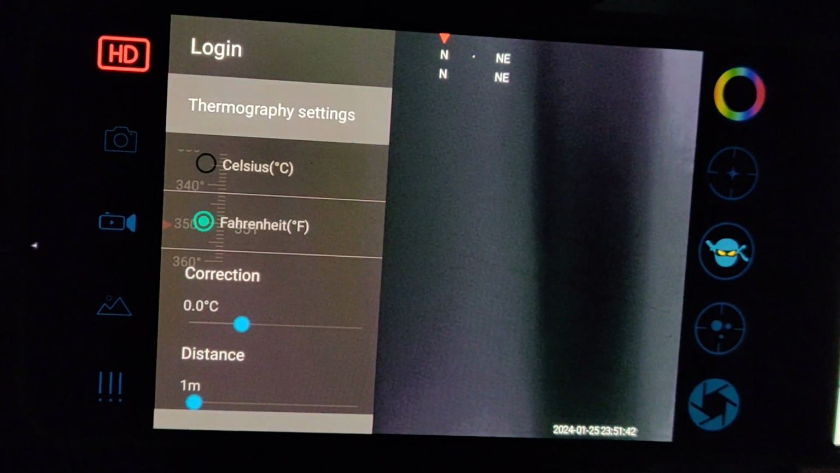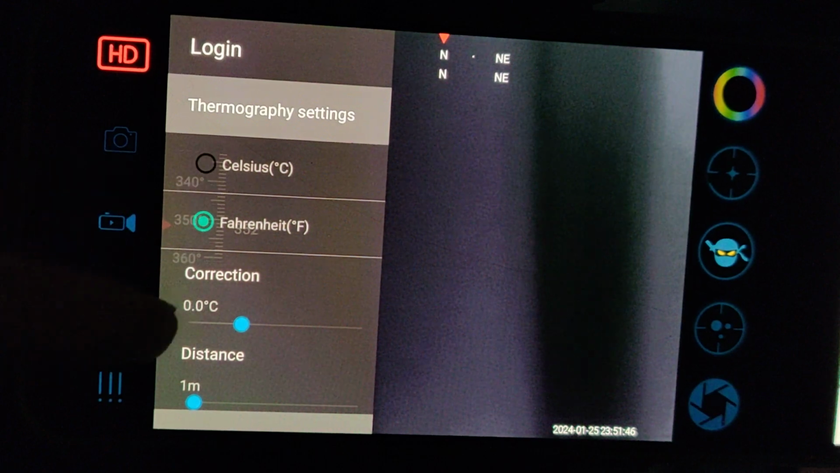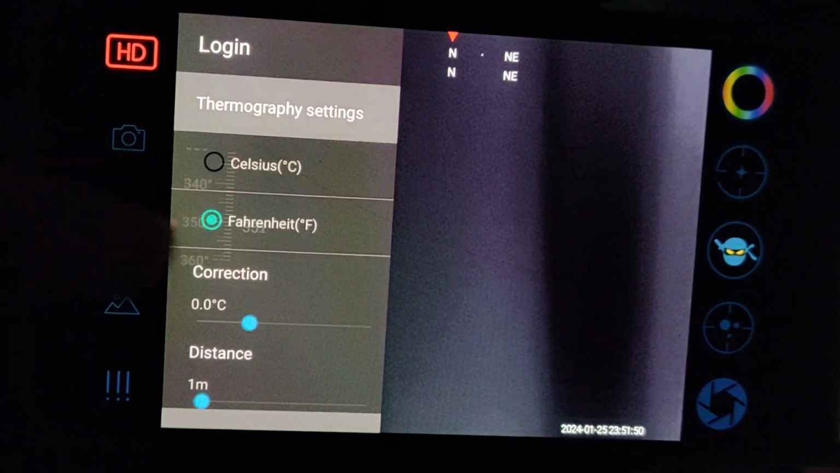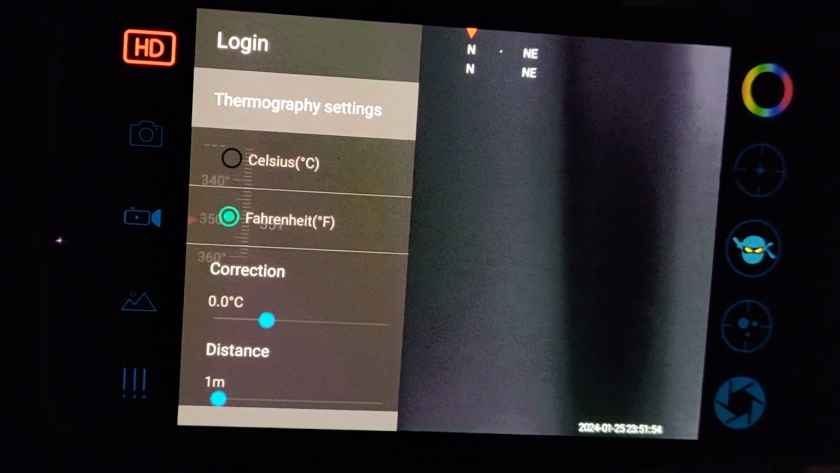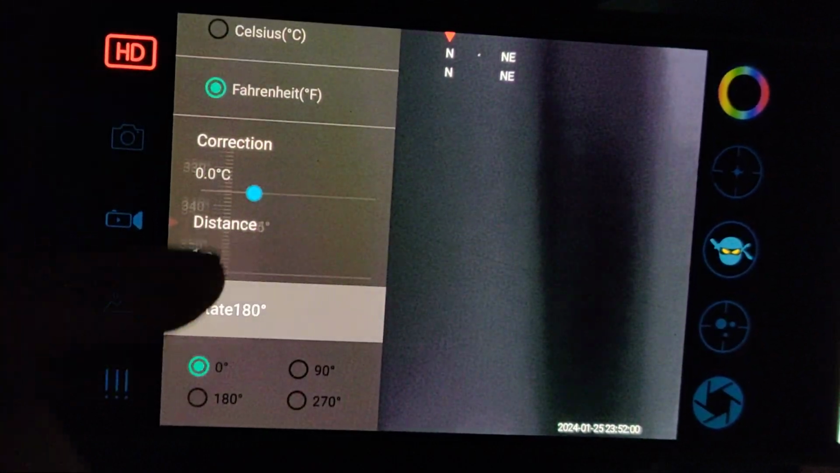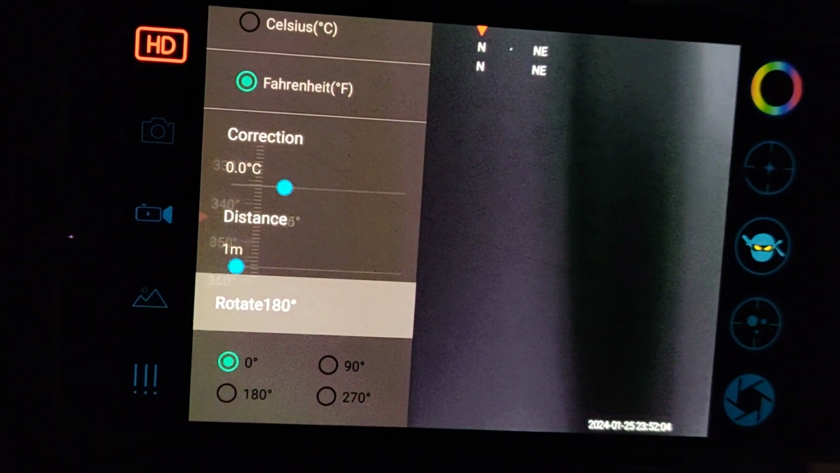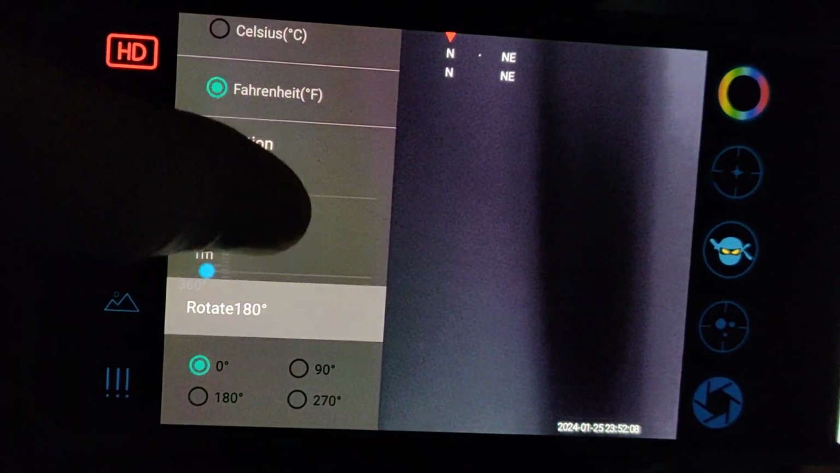It's just right there. Celsius and Fahrenheit. I always have it set to Fahrenheit, and it's always set to Fahrenheit, but it doesn't always display Fahrenheit. So when that happens, I have to change it to Celsius, then Fahrenheit, and then it actually will display the Fahrenheit. The correction, I'm assuming that's some sort of calibration for the temperature it's going to display on screen. I don't know the distance.